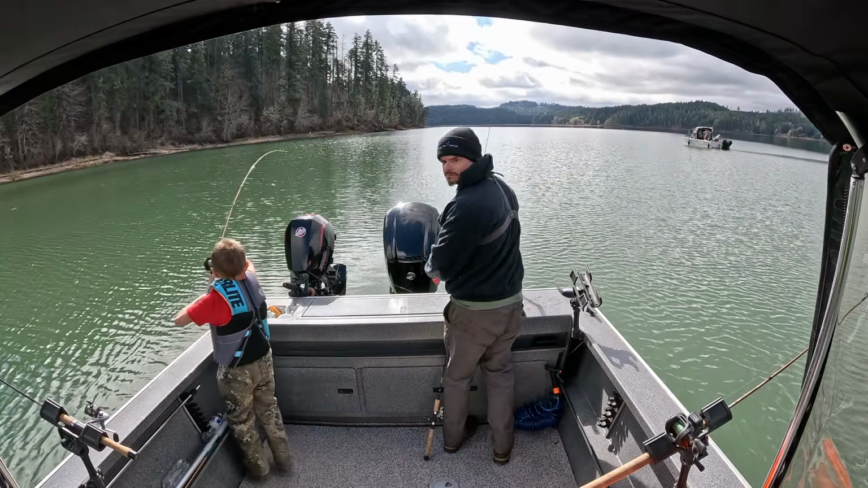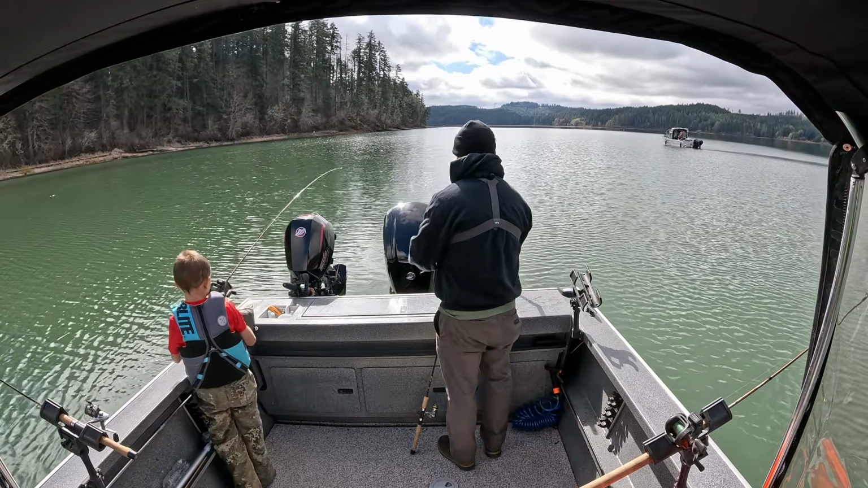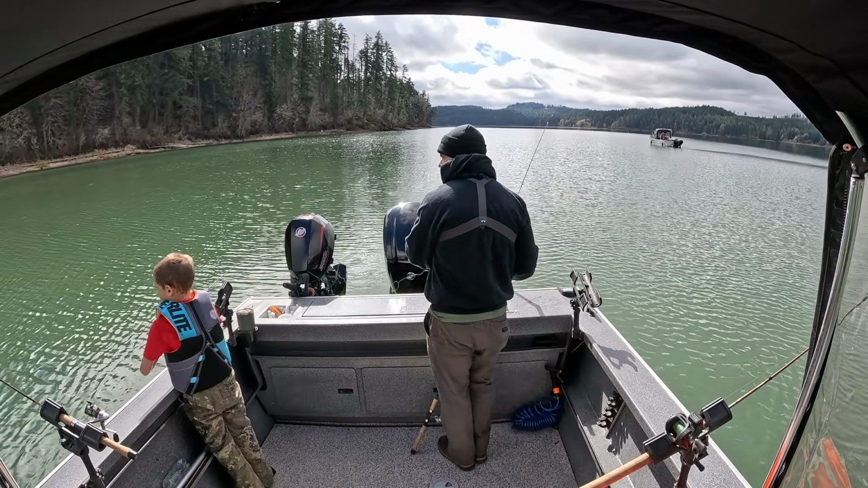Highlights when you find them, just keep working that area because they're going to be all schooled up together a lot of times. Yeah. You there? You feel it?